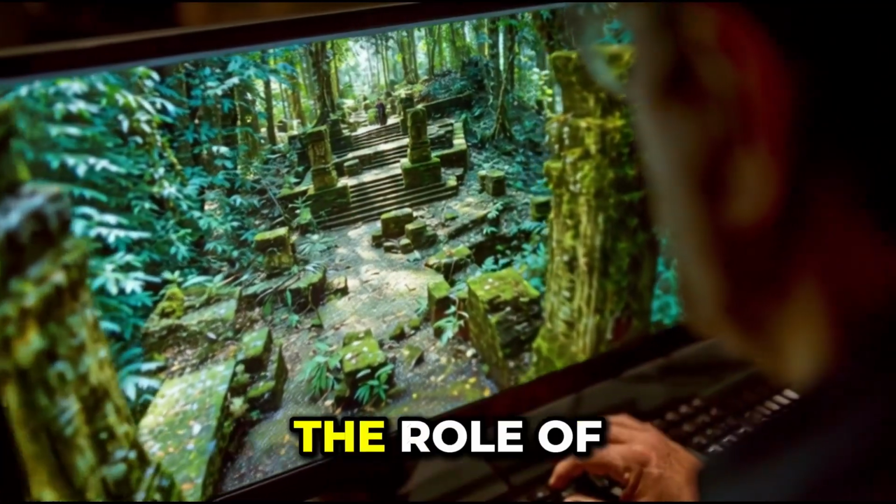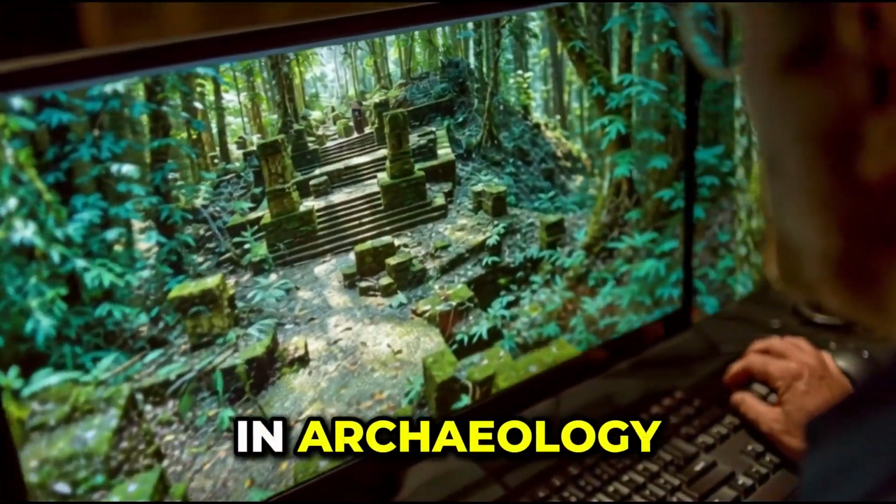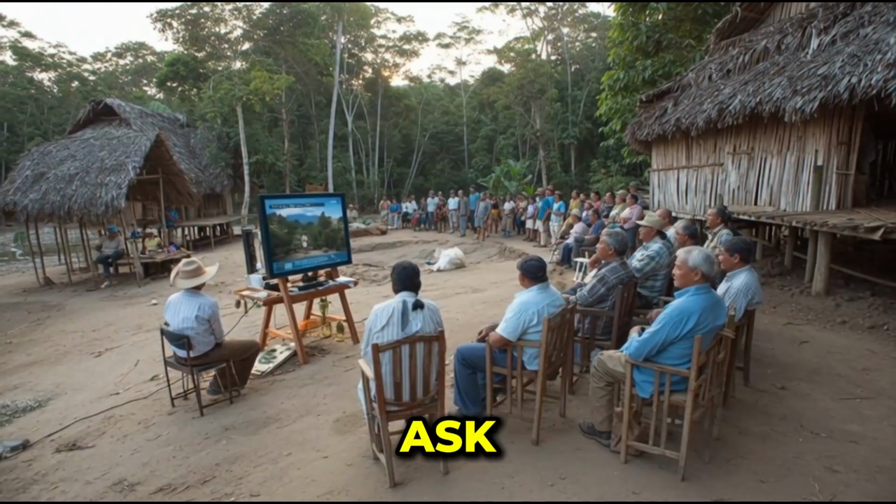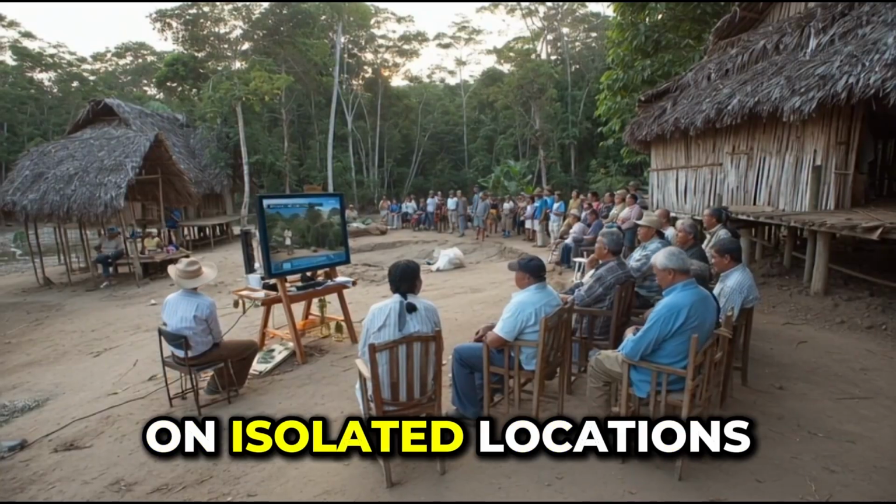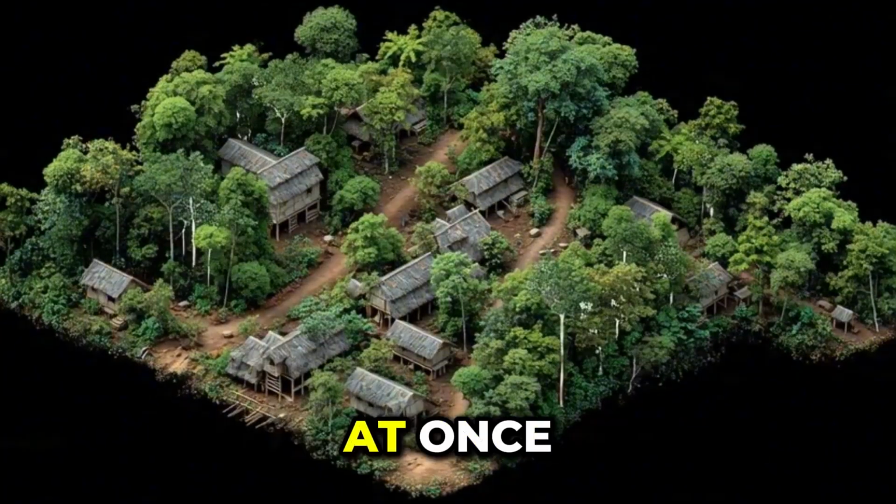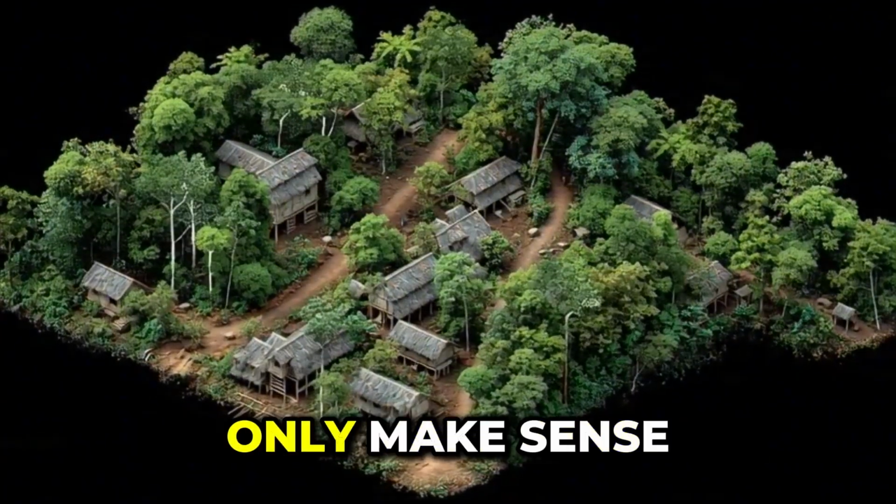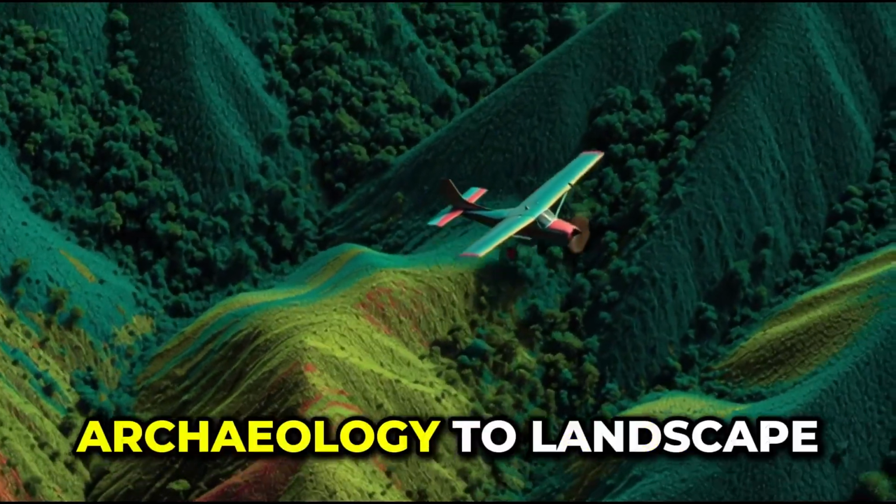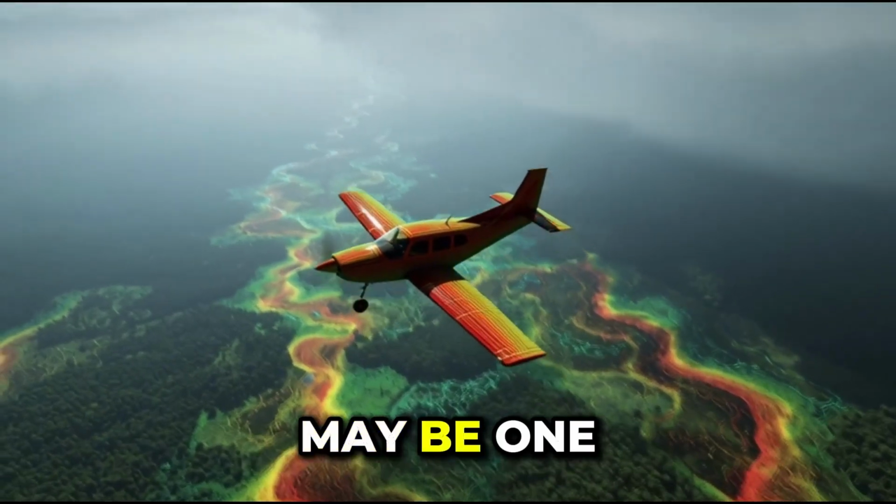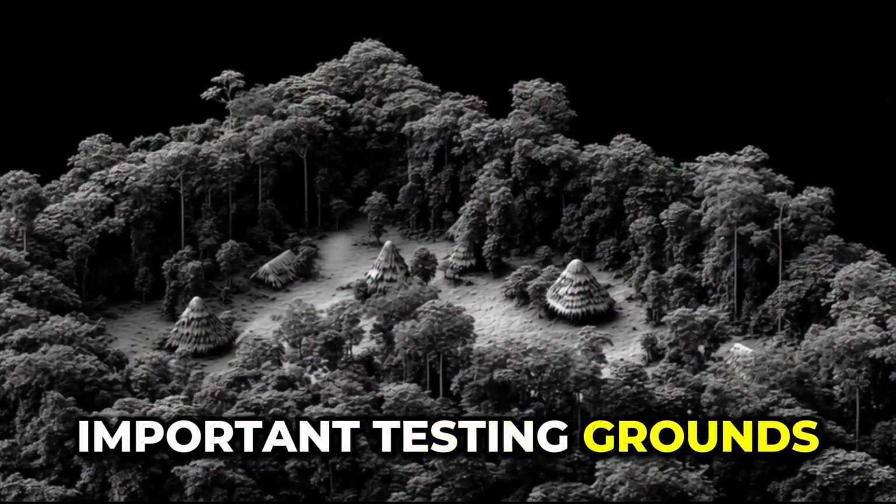It also reframes the role of modern technology in archaeology. Tools like Lidar don't just help us find lost sites, they change what kinds of questions we're able to ask. Instead of focusing on isolated locations, researchers can now analyze entire regions at once, spotting patterns that only make sense at scale. This shift from site-based archaeology to landscape archaeology is still unfolding, and the Amazon may be one of its most important testing grounds.